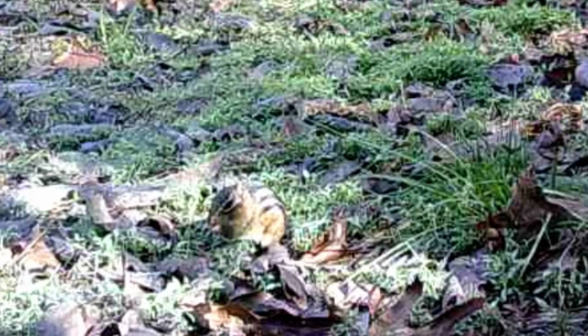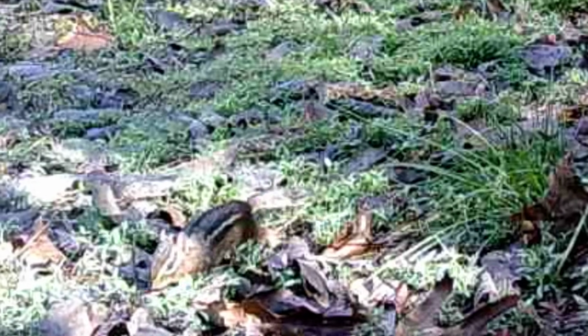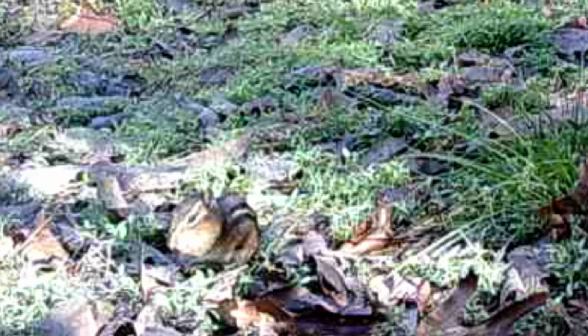Even a little old ground squirrel. Ain't it pretty? But the turkey are on the nest. That's why they're not moving around. But I know they're here. They just ain't moving around.